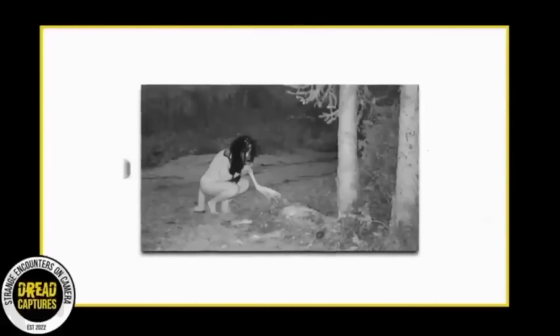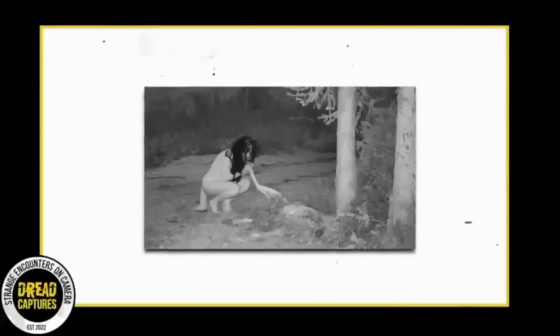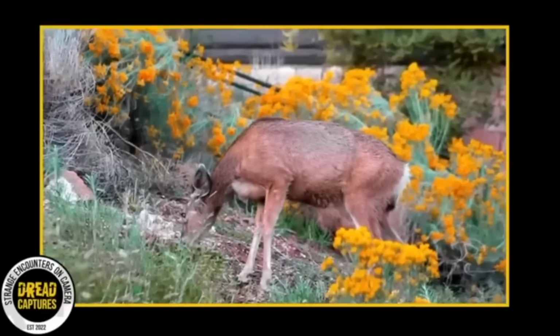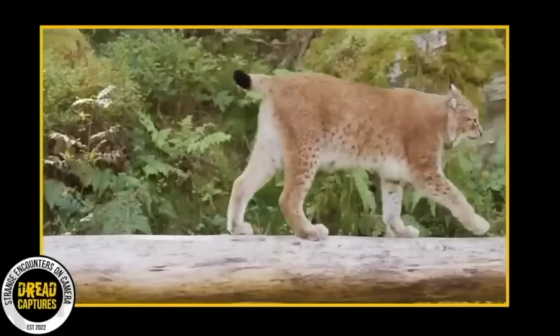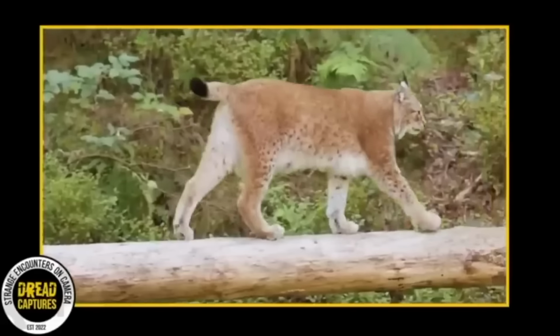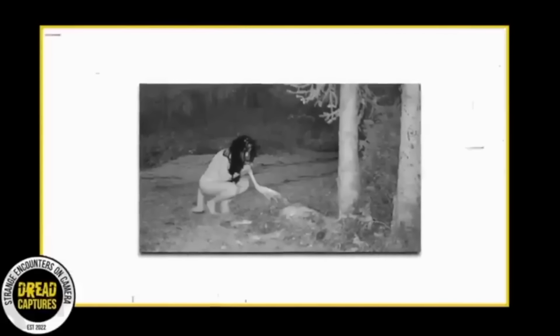Upon finding a dead deer in her garden on her land, Stanhope said she thought it was odd, but also presented a cool opportunity to see what might come feed on it. She rigged the camera up and waited. There was a bobcat that visited, which was cool, but what came next blew her mind and her grandfather's mind. When she called him over to review the footage, they thought their eyes were playing tricks on them.